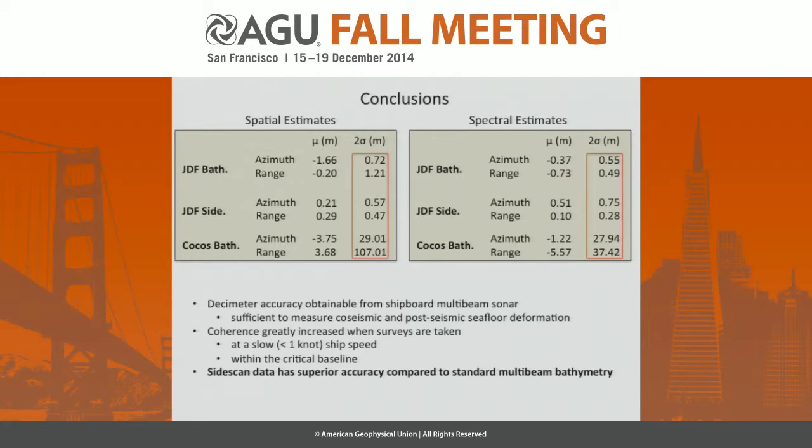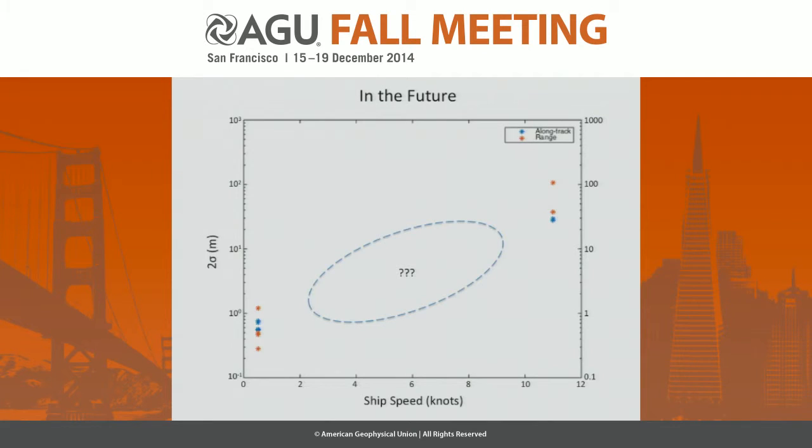Now, it is perhaps not particularly surprising that the slow bathymetry data is more suitable for these type of analyses than the fast bathymetry data. However, something I would like to bring to note is that the side scan data has a superior accuracy compared to standard multibeam bathymetry. And at these magnitudes, this is more than sufficient to measure co-seismic and post-seismic offsets due to large earthquake events. And so to wrap things up, I've gone ahead and plotted these results on a chart.